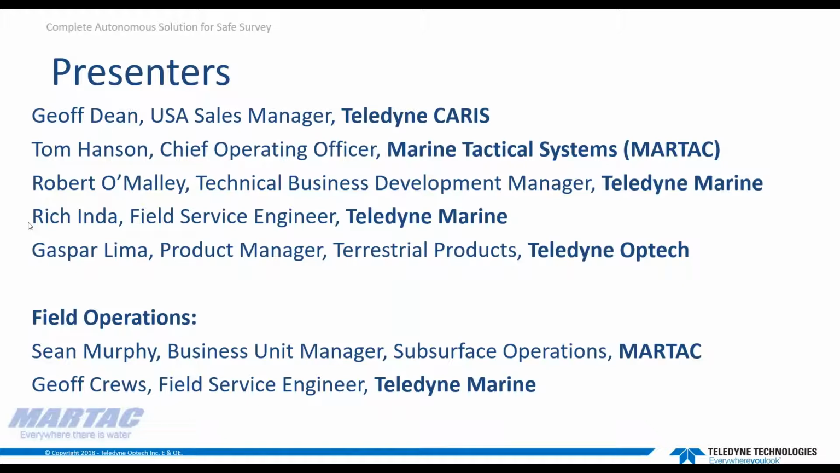And from Teledyne Optech, we have Gaspar Lima, Product Manager for Terrestrial Products. He's here to speak about our Optech Lidar solution. He's joining us from Ontario. Out in the field in Florida, we are joined by Sean Murphy, Business Unit Manager for Subsurface Operations for MARTAC, and Jeff Cruz, Field Service Engineer for Teledyne Marine. And of course, myself, the USA Sales Manager for Teledyne CARIS. In addition to hosting, I'll be talking specifically about Teledyne CARIS's onboard near real-time post-processing system.